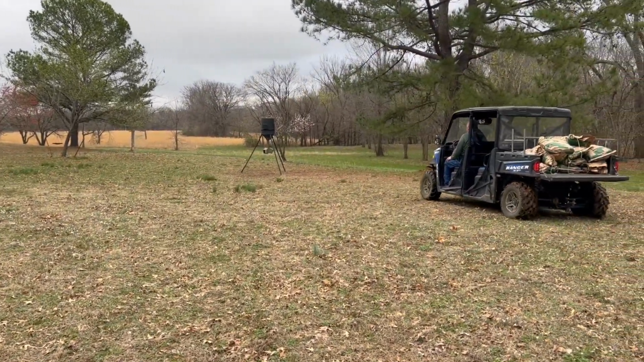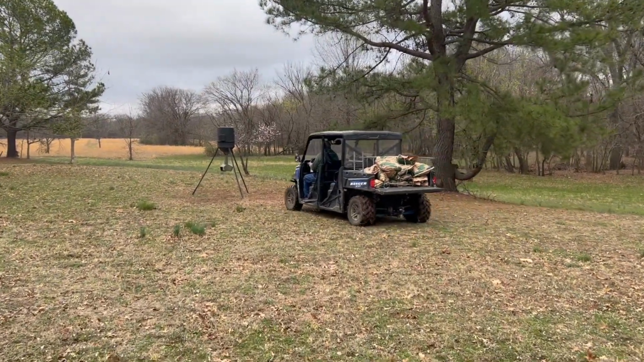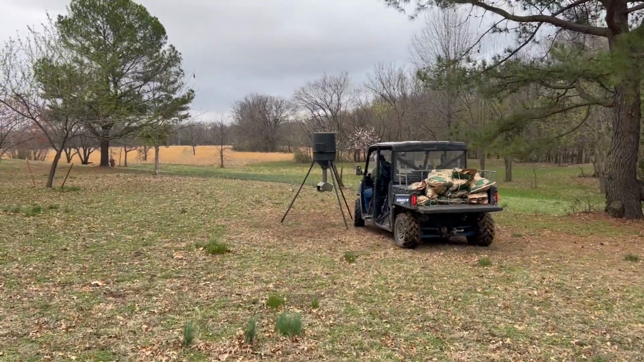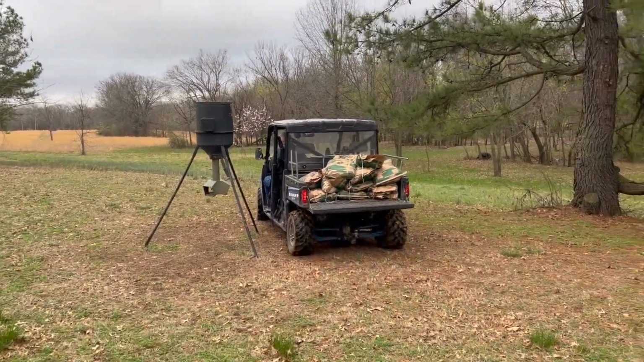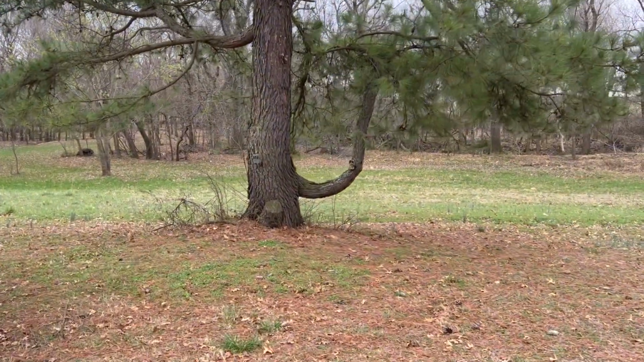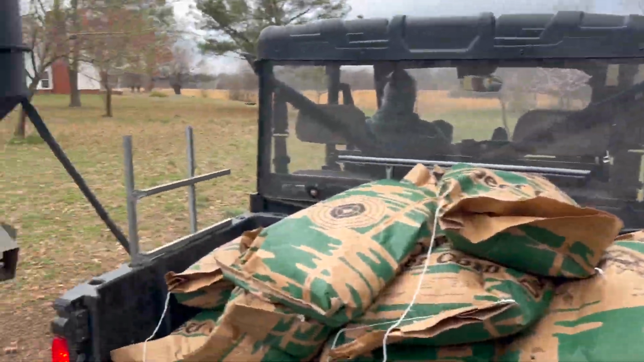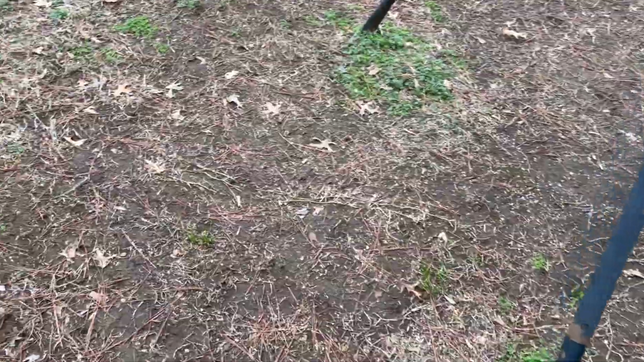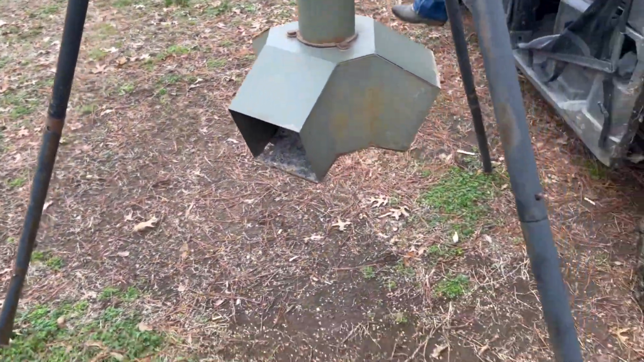Feel the feeder right here by the house. Deer hammering it. Come right up in here in the yard. My camera right there. We're gonna bring my other camera and put it up here. But yeah, keep it down. It's like a cattle corral in here.